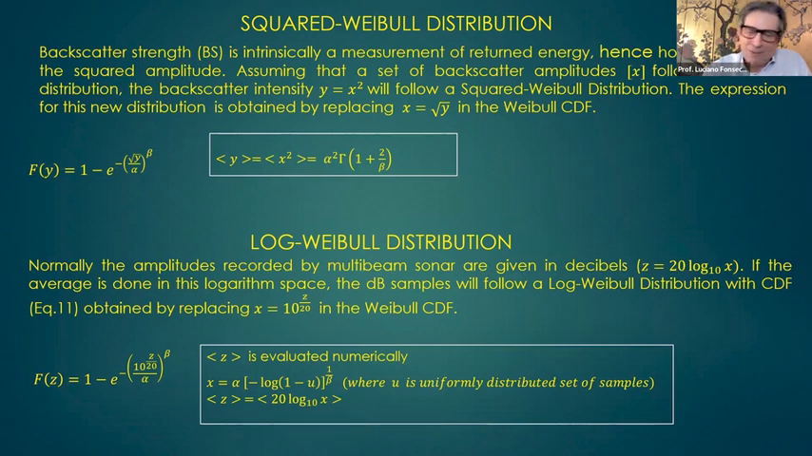So it was very hard for me to go back to the math, but actually it's very simple. If you create a random value that's the square of another one, you just do a variable change and you get the distribution. Then I did the integration, and I got the expectancy, the mean of the distribution here. So it's very easy. But if you try to use backscatter values in dBs, that's the complicated one.